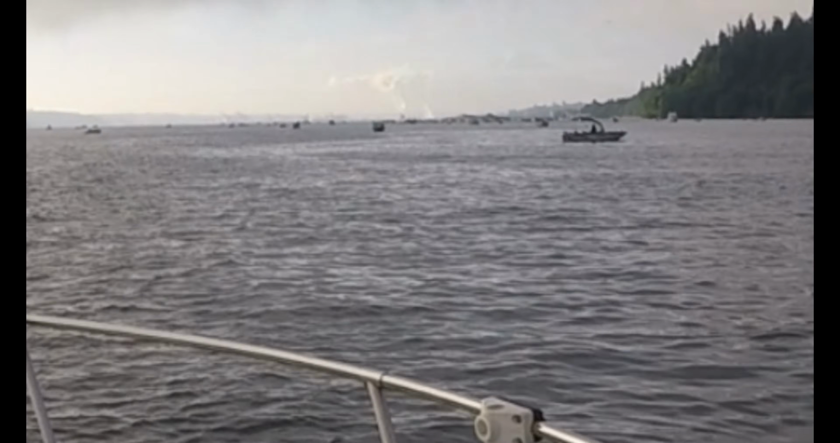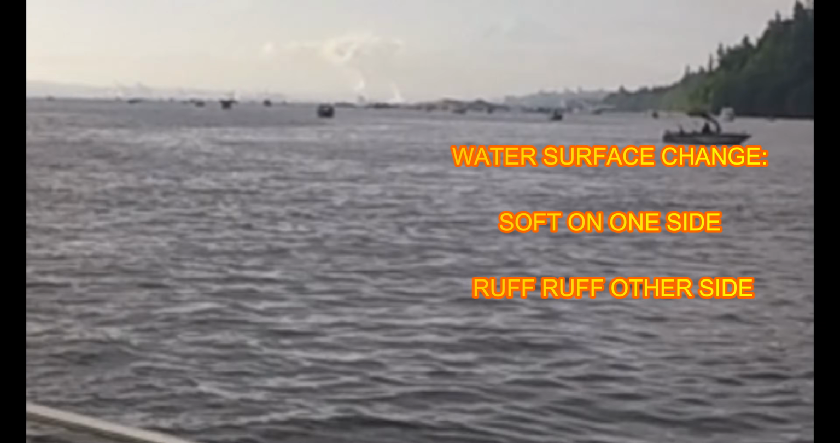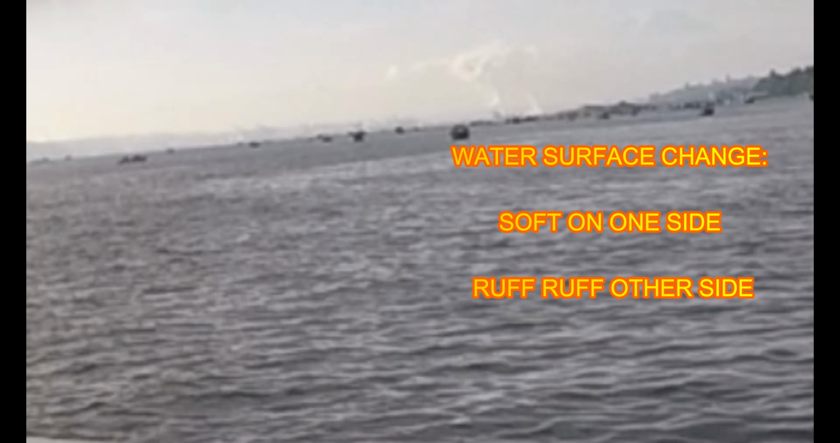The bait fish, guys, the bait fish. And then the salmon come all the way from everywhere and come over here and start eating. And that's why you want to be hanging up and down this rip right here off this point.